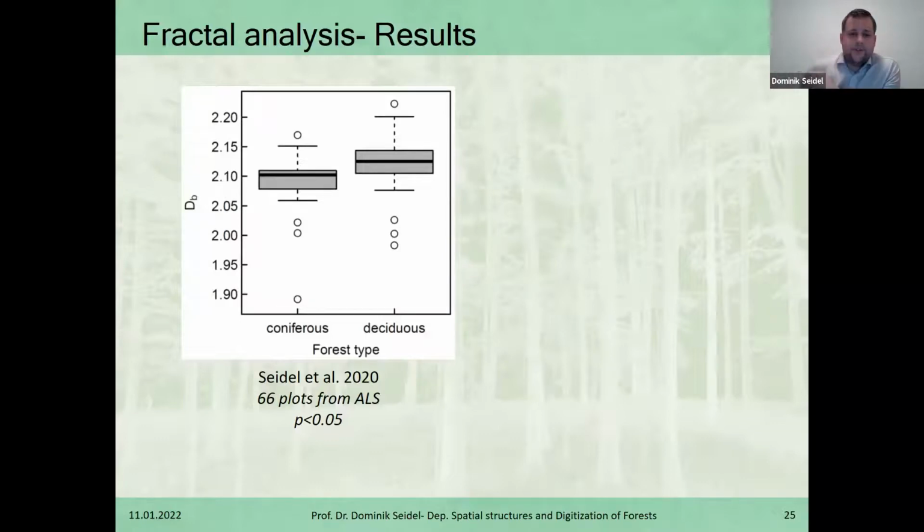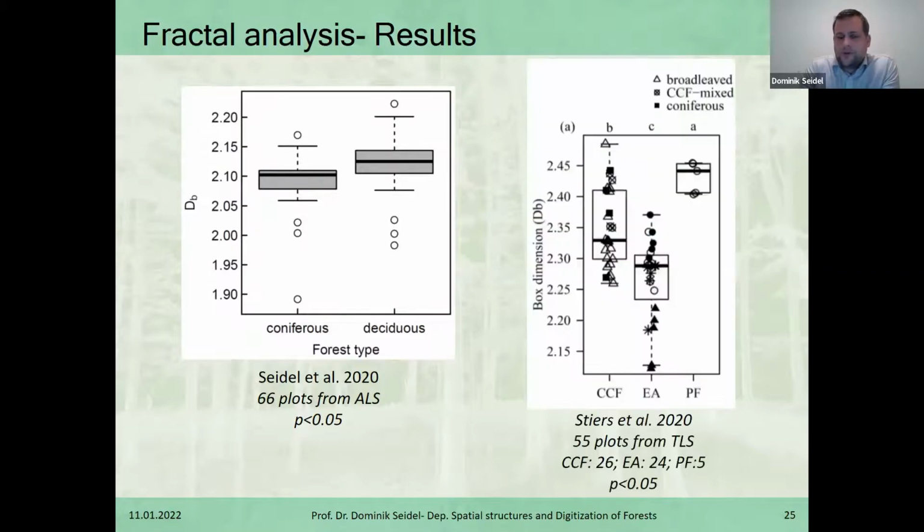And we tested this on data from ALS campaigns, from airborne laser scanning, on 66 beech and pine and spruce forests. And we found that the deciduous forests in almost all cases were more complex than the coniferous counterparts. And that was also something we expected from the rather poor structural complexity you could visually see in our German pine forests or spruce forests, which are mostly really high productive monocultures.